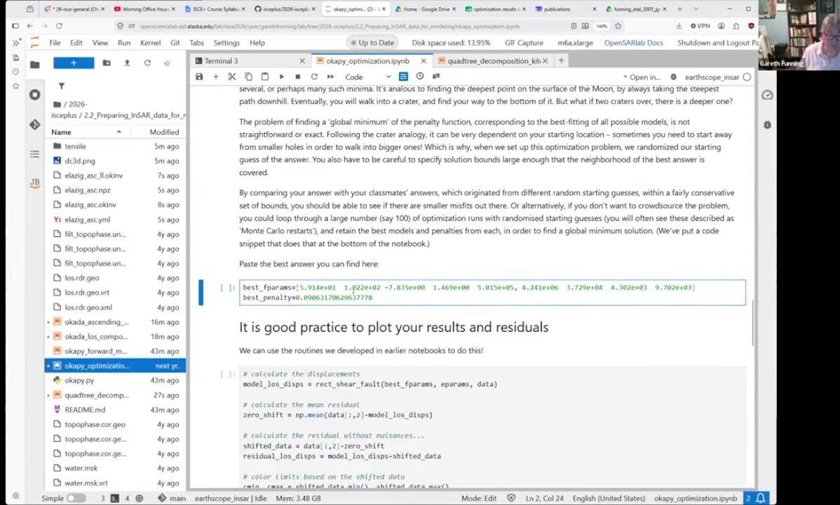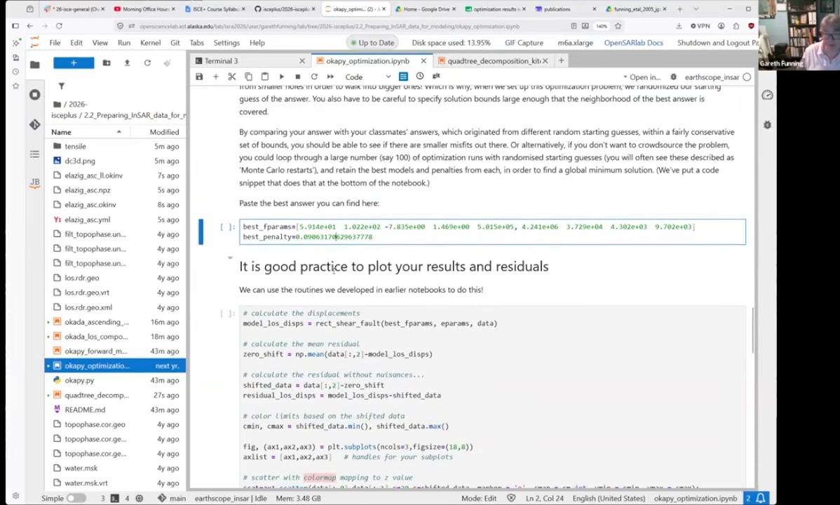Anyway, with that in mind, because I've asked lots of you to run this, lots of you are going to have penalty models from different random starting locations, and what we can do is maybe compile all those.